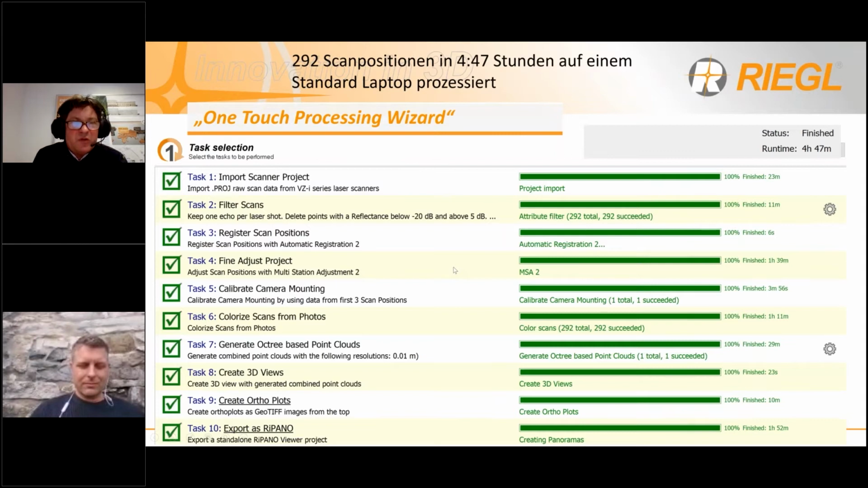So this is the one-touch processing wizard. Starting with task number 1, it's easy to import the scanner project. We convert the scan data, which is optimized in the scanner to have a very small data file, to another RIEGL database, which is optimized to have quick access.